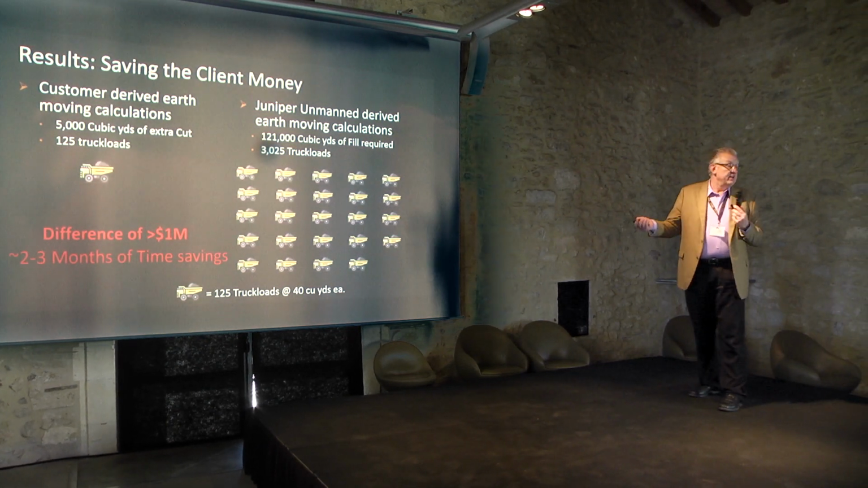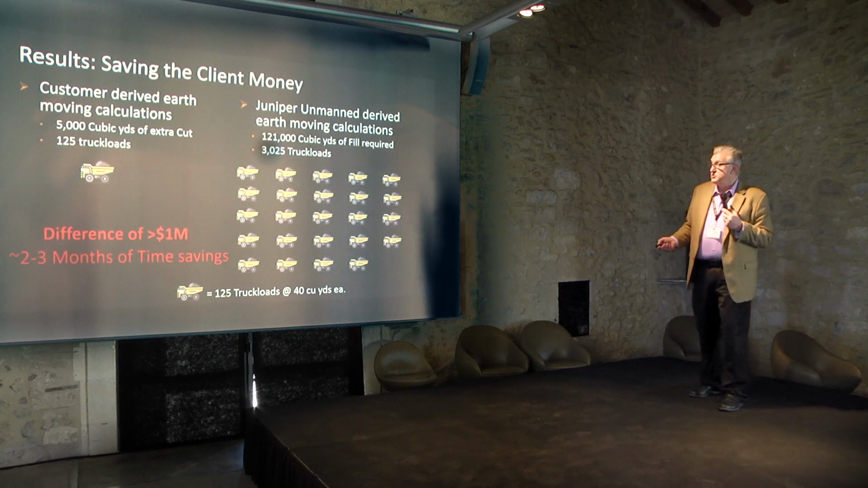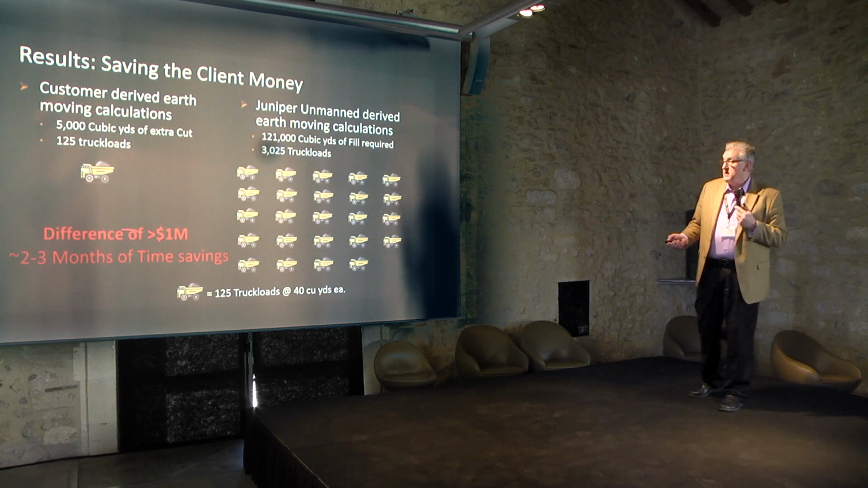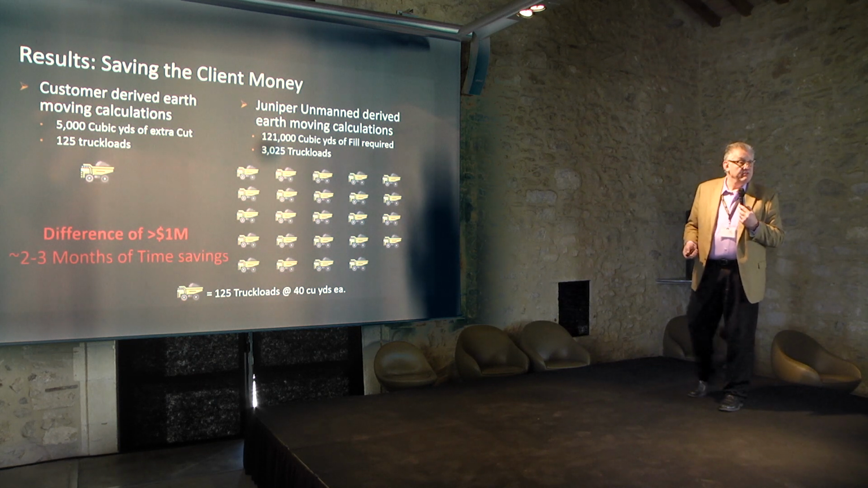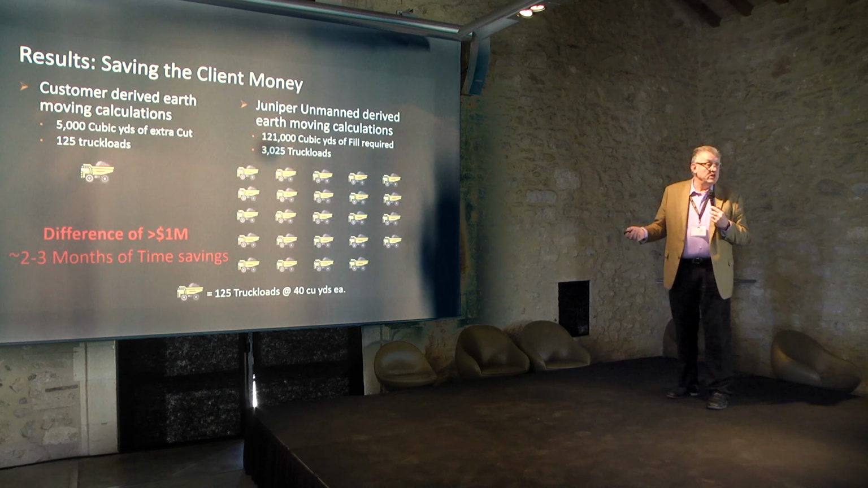And because of that, that's why the customer has given us 6 additional projects doing the same sort of thing. So not only the difference of $1 million in moving dirt, but also 2 to 3 months of time saving for that customer as well, which for them, every day that turbine is up and spinning, they're making money. So the quicker we can do it, the more money they make.